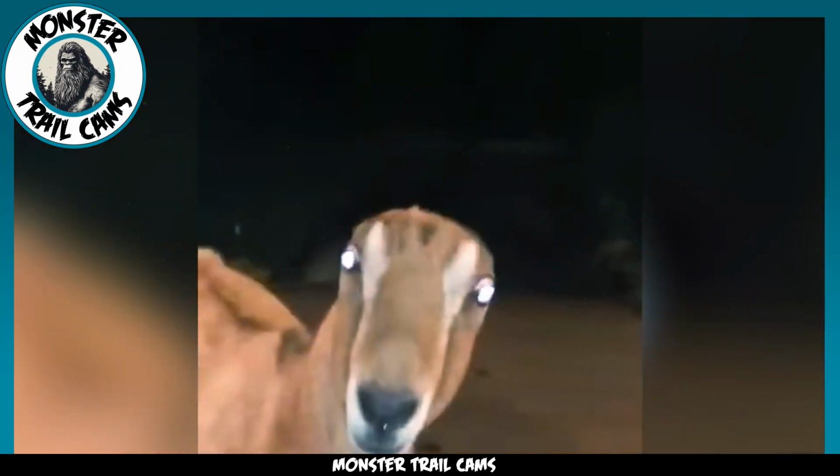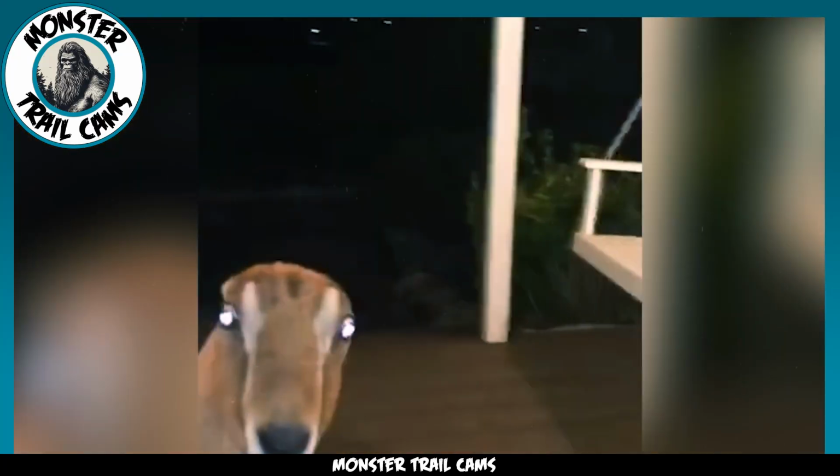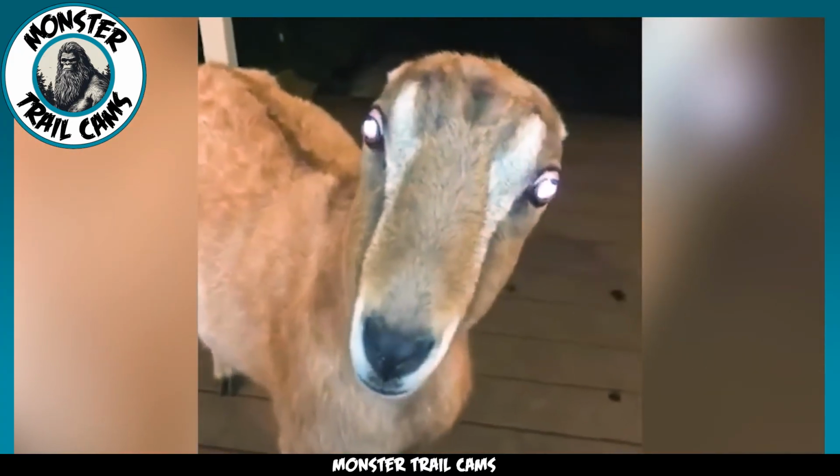Shapeshifters often use animal forms to go places they can't in their human form. Is that what we're looking at here? Is this a shapeshifter in animal form trying to get in to harm this woman? Your guess is as good as mine. Luckily, she closes the door on the strange goat and it doesn't continue to bother her.